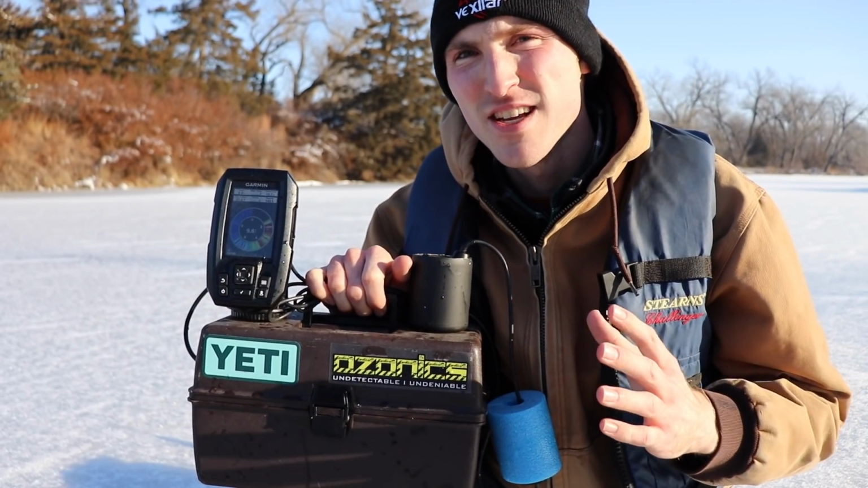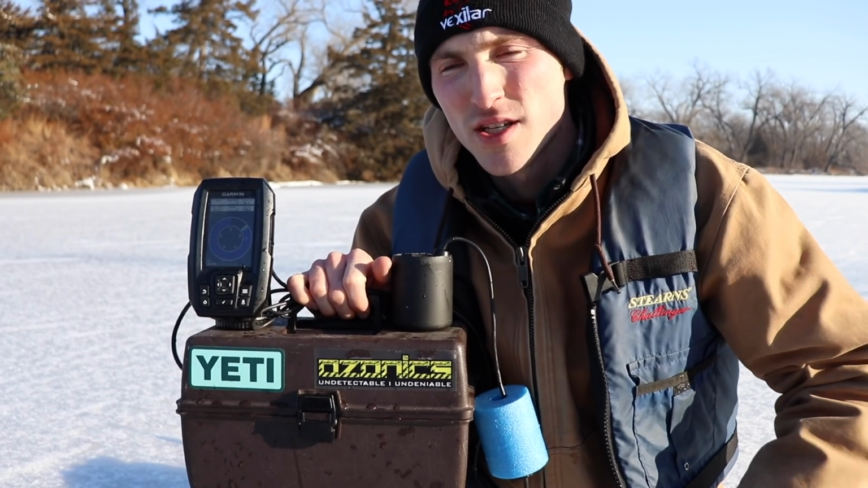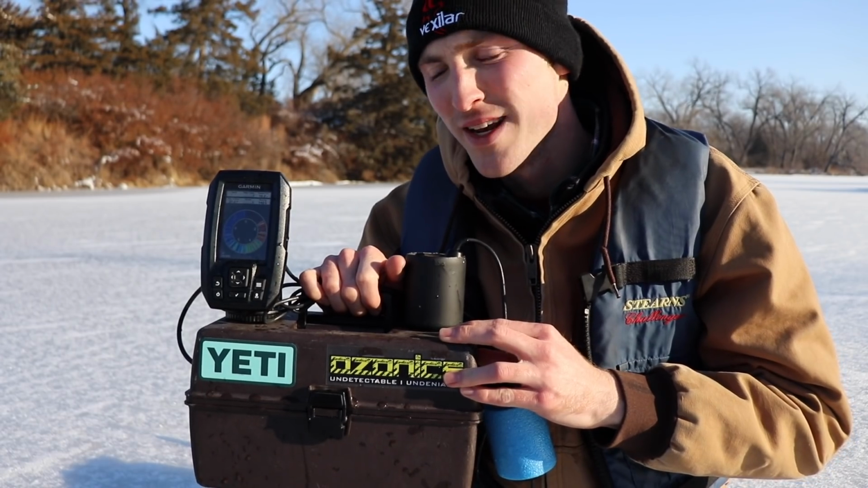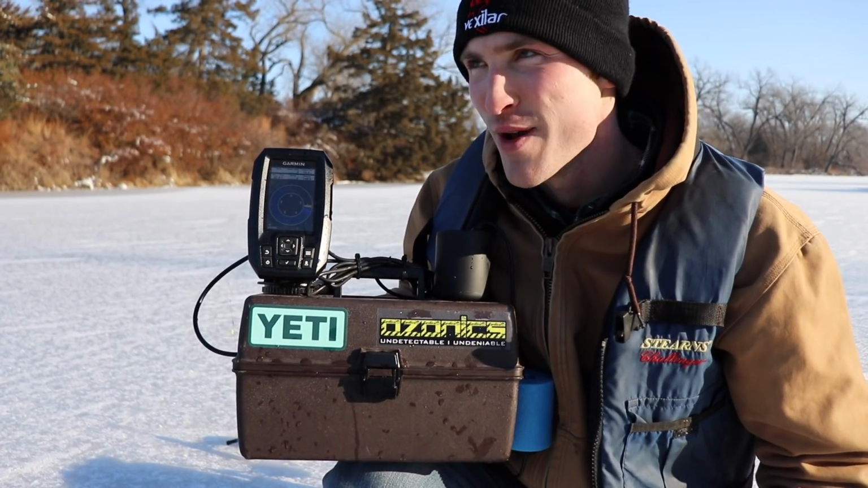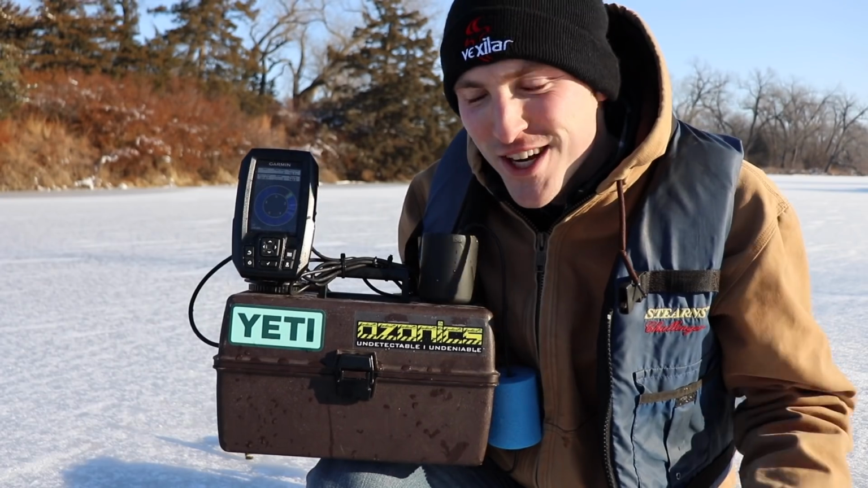Like I said, I use this on my kayak, as if you've watched the open water video, so I just jerry-rigged this myself in order to make it a portable ice unit. Let's show you what I did. So I took a normal tackle box, I tricked it out with an Ozonics and Yeti sticker, because you have to have those. If you don't have those two stickers, you can't catch the fish.